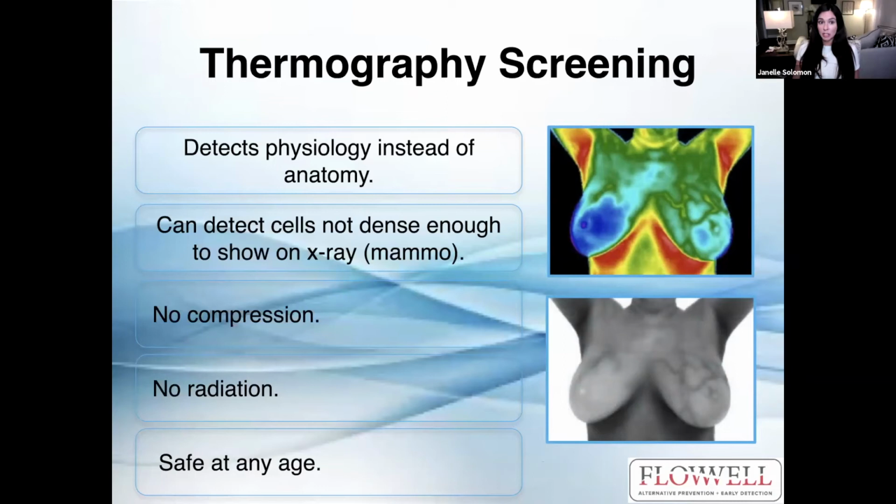And here's some more information on thermography. It is detecting physiology instead of anatomy. The anatomical screenings I mentioned before, the mammogram, MRI, and ultrasound, are looking for physical lumps or bumps. And thermography is a physiological screening, looking for heat. So we're detecting cells not dense enough to show on X-ray. It's a completely different test here. There's no compression, no radiation, and it is safe at any age.